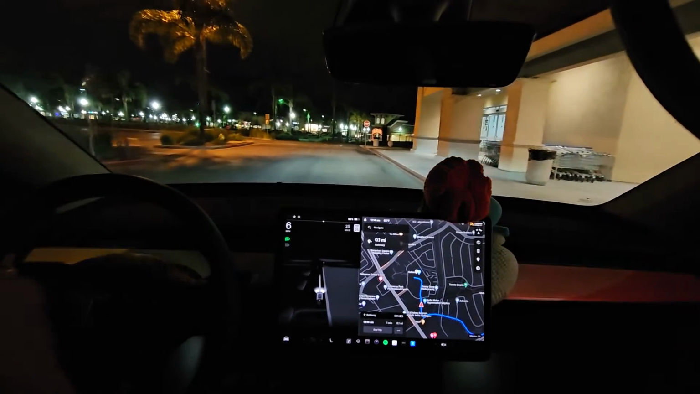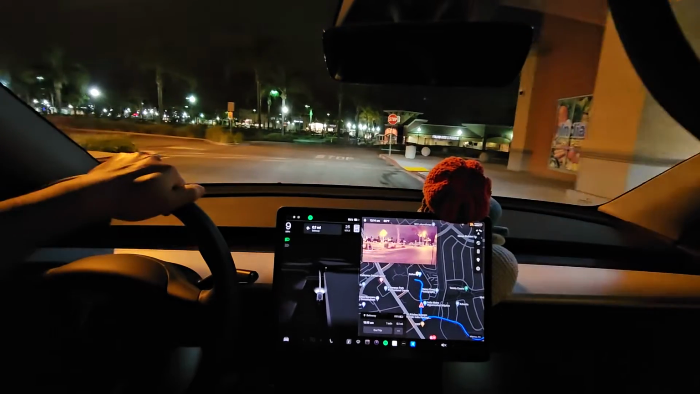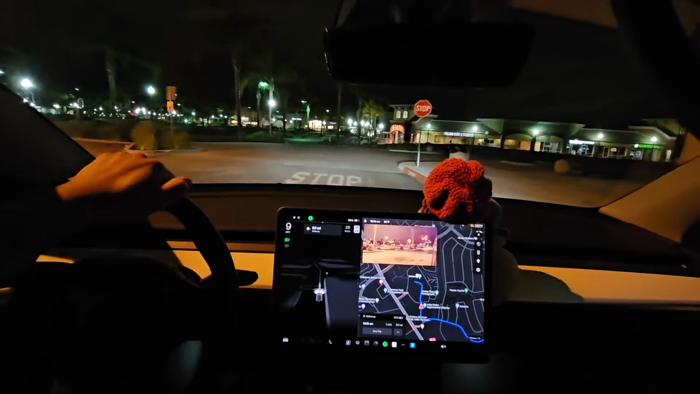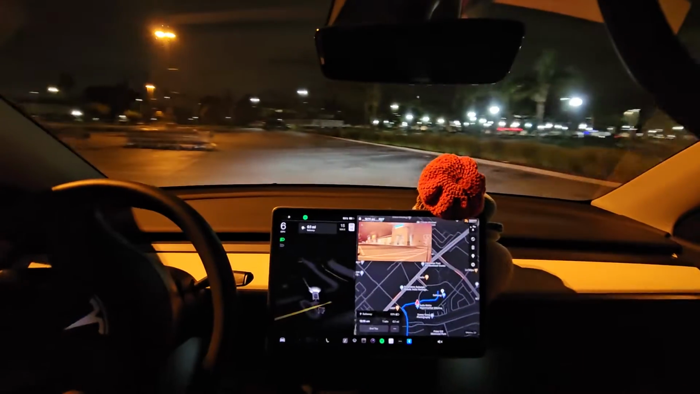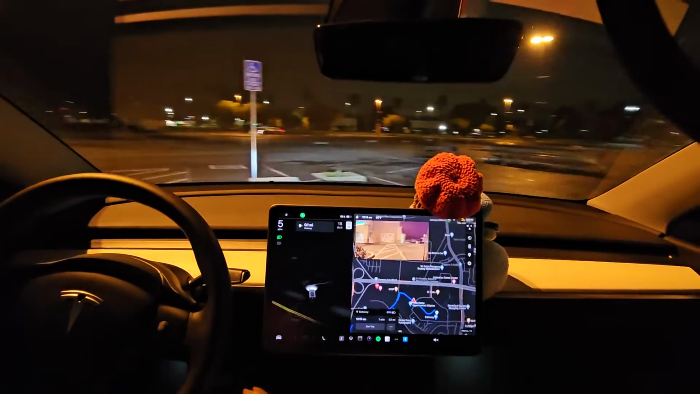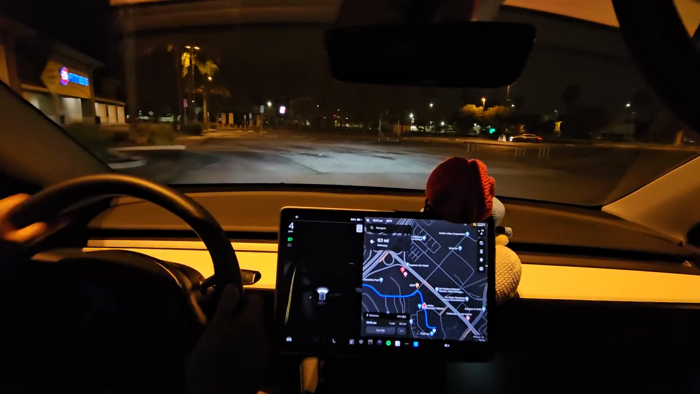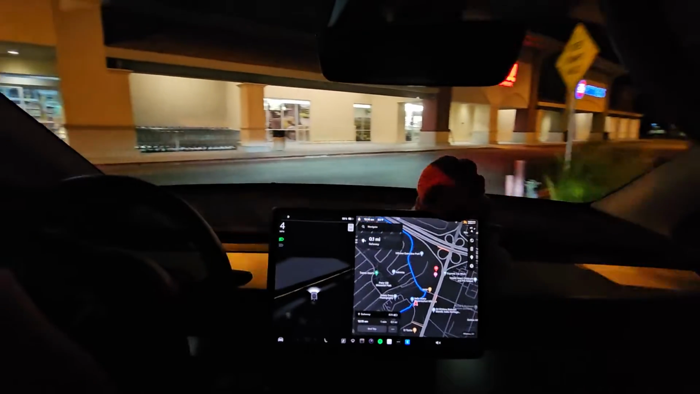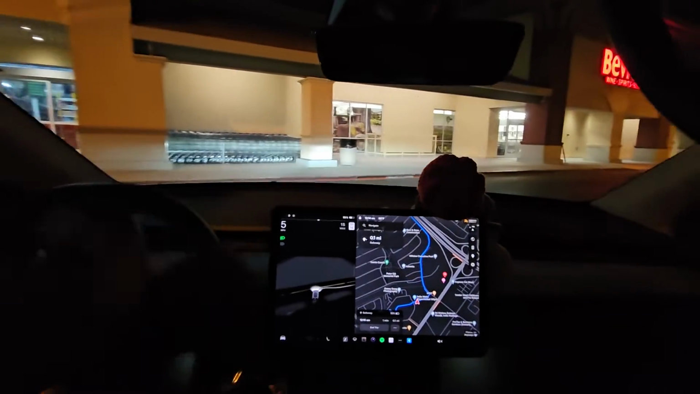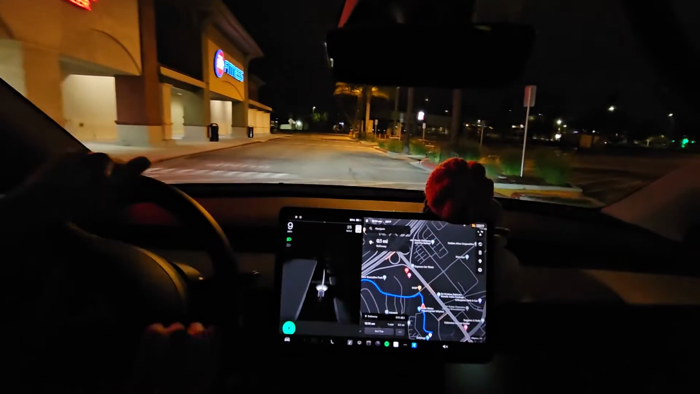It seemed like it was about to hit the brakes, but it's waiting way too long. I don't want to hit and damage my suspension like that. So no thanks. All right, we're going to go back over this way, and we're going to go back home. I'm going to test that one green section. Navigate home.